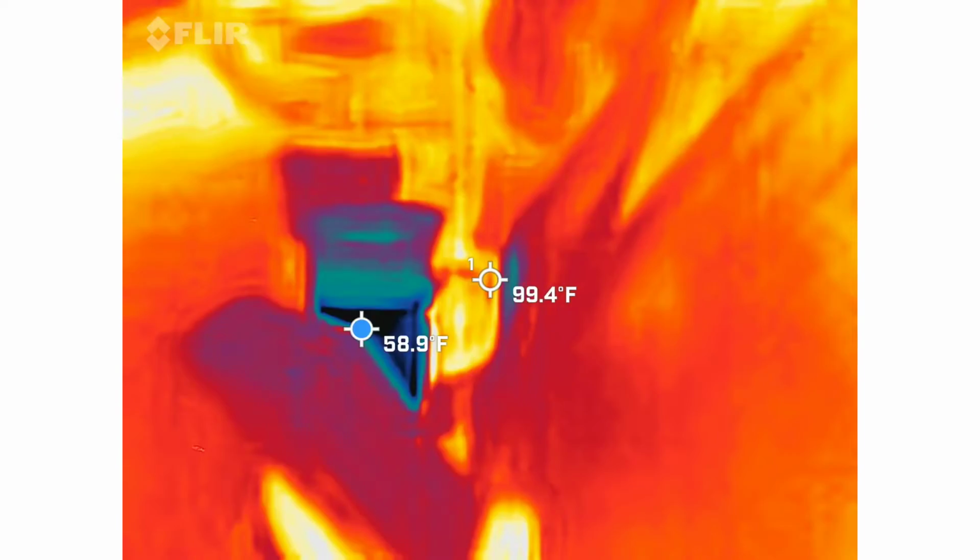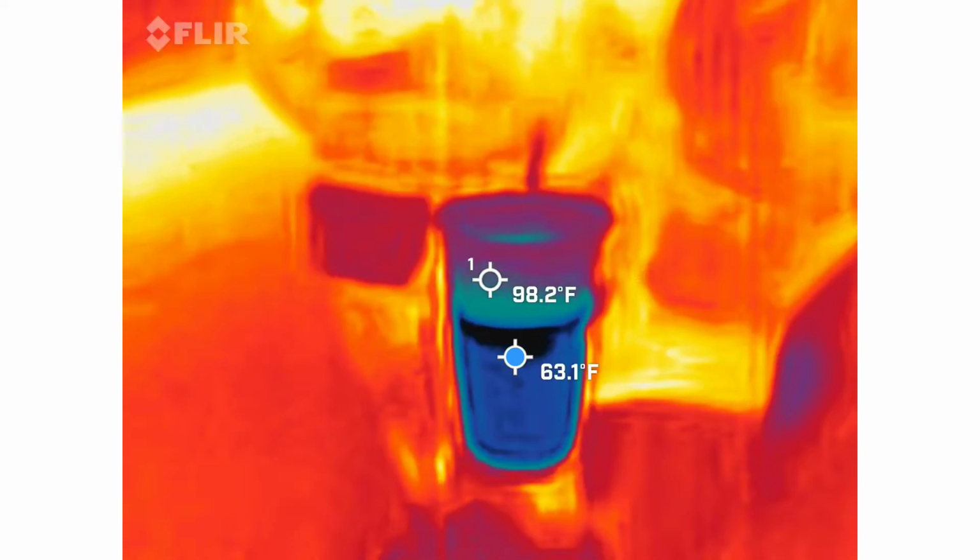Yeah, your water's cold, so you'd hold it up, like you'd almost roll it. You're all red, but the coldest is blue. That's it. I mean, it's doing just what he said.